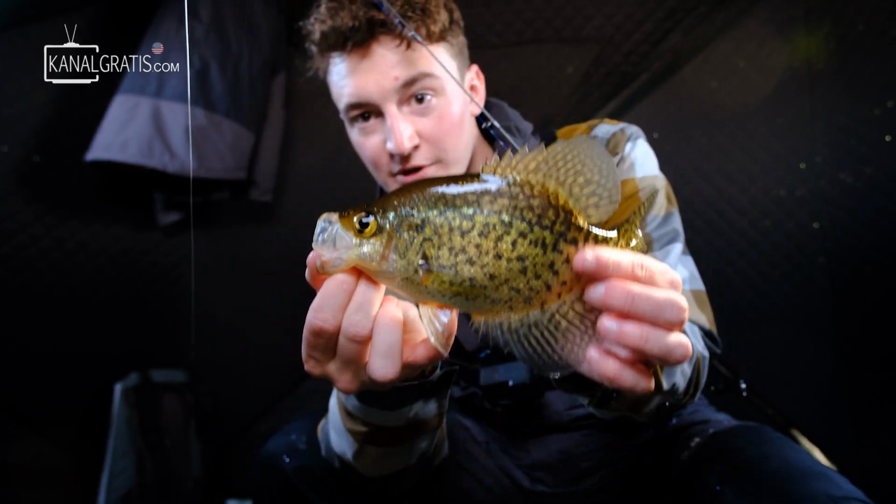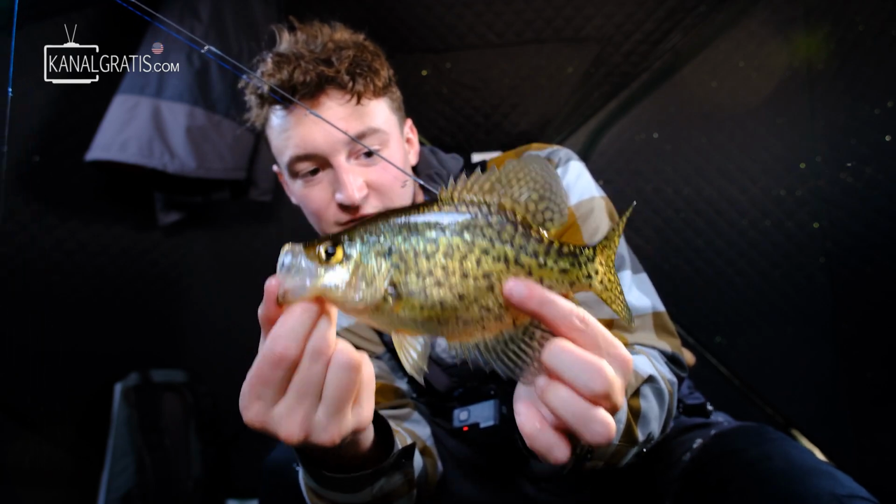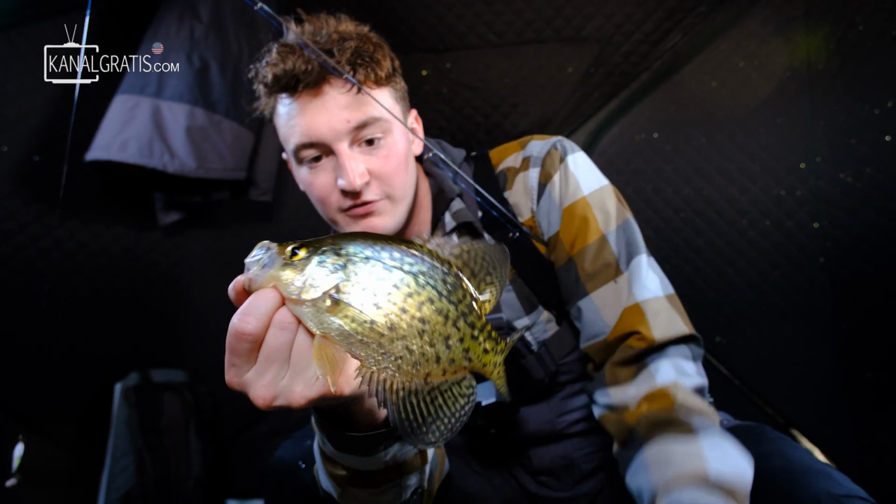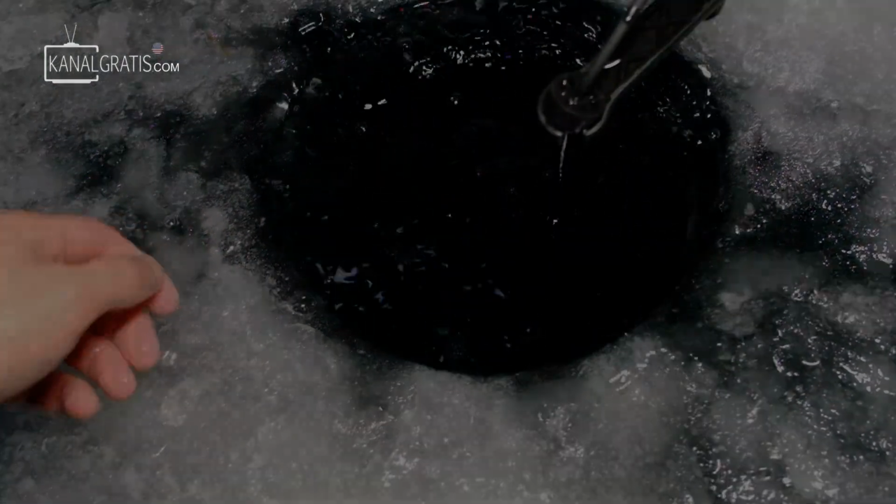That's called a black crappie. I know I have a lot of European viewers, so you might not be familiar with some of these smaller fish, but these taste very good, really, really popular, accessible game fish to go after. One of my favorites to chase through the ice. Smaller, but they do get bigger than this, and hopefully we can run into one of those fish.